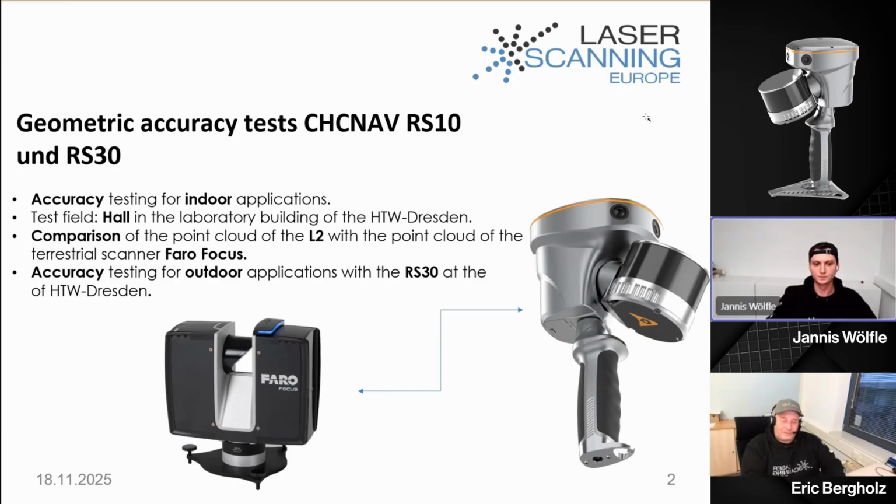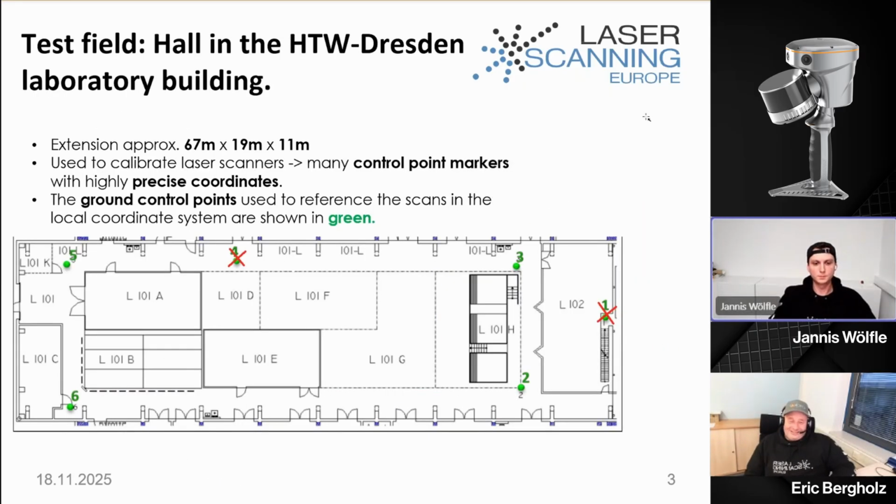CHCNAV is a Chinese producer of survey instruments, a large company with 20 years of experience in GPS receiver development, and they make this integrated GPS SLAM system. I think in this kind they are the only one who have such deep integration. We were interested whether this is the right choice for topographical survey. But let us start with our indoor testing.